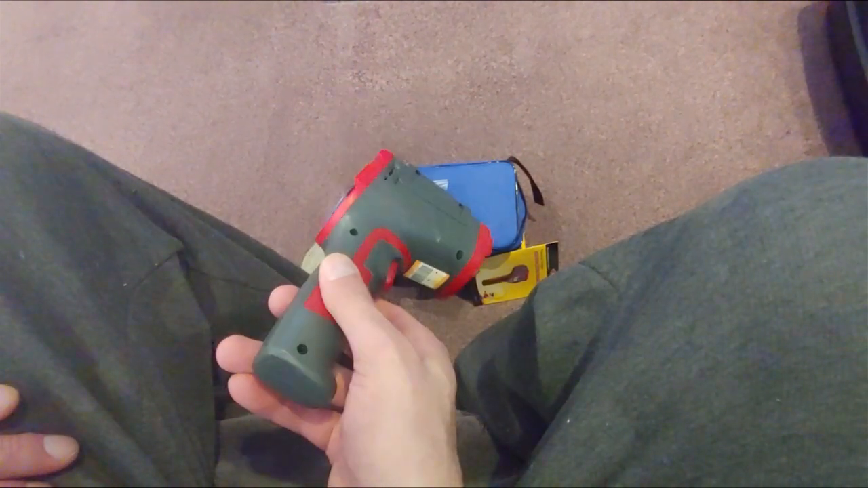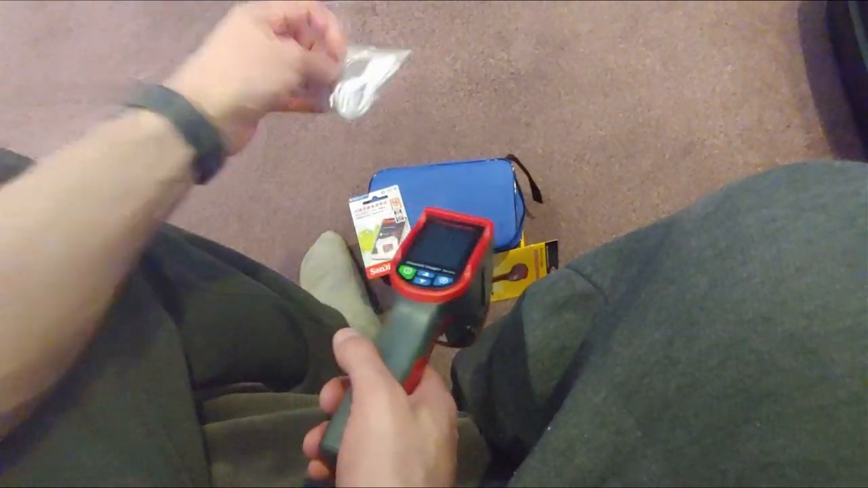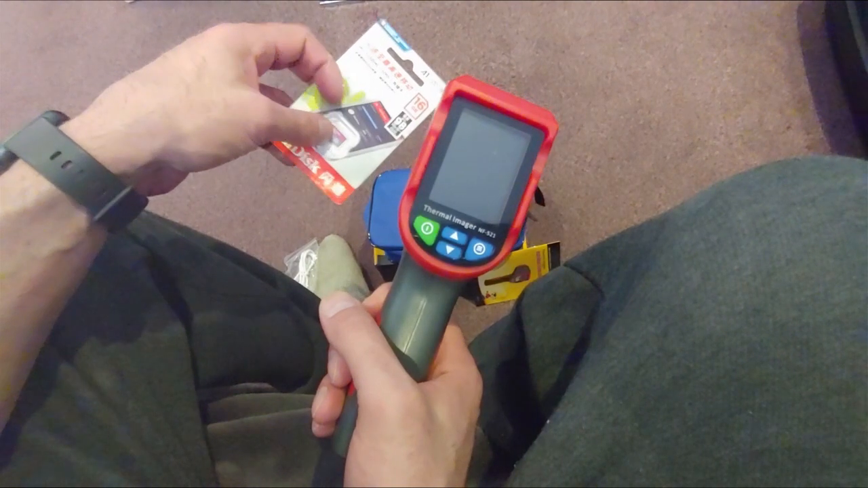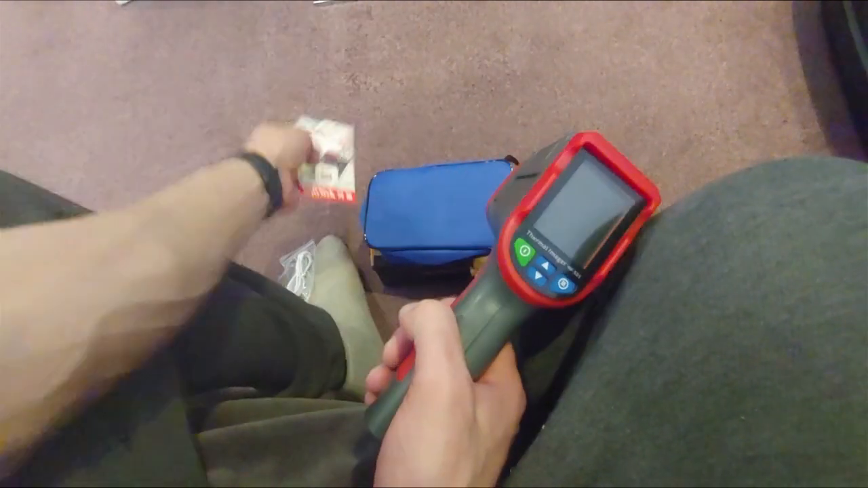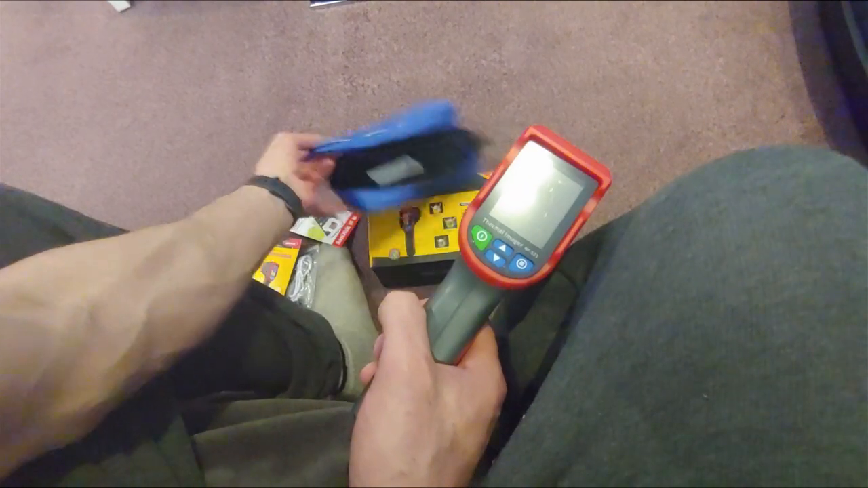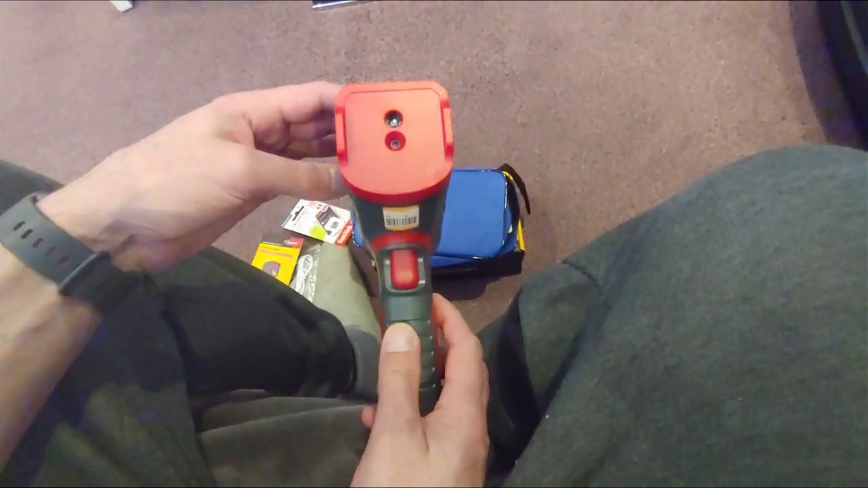So this has got a built-in battery, so it comes with a USB-C charge cable to charge it. You can take screenshots as well as photos on this as well. So it comes with an SD card, so you can save the photos to SD card, put them onto a computer or whatever. Comes with a manual, nice neat little carry case, and the box it comes in. Just show you around it.